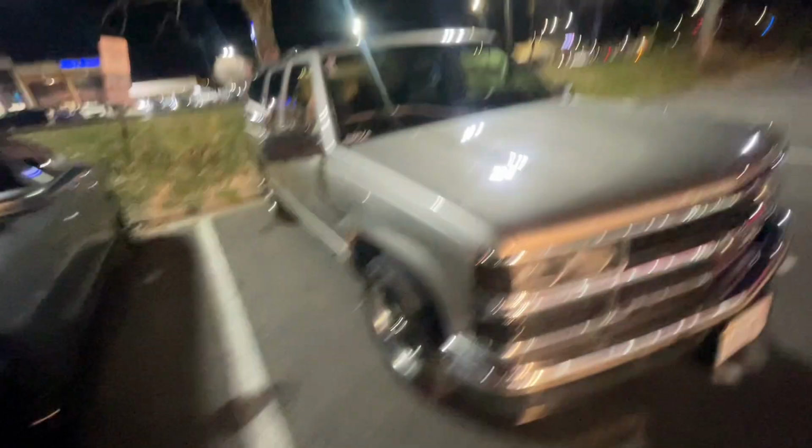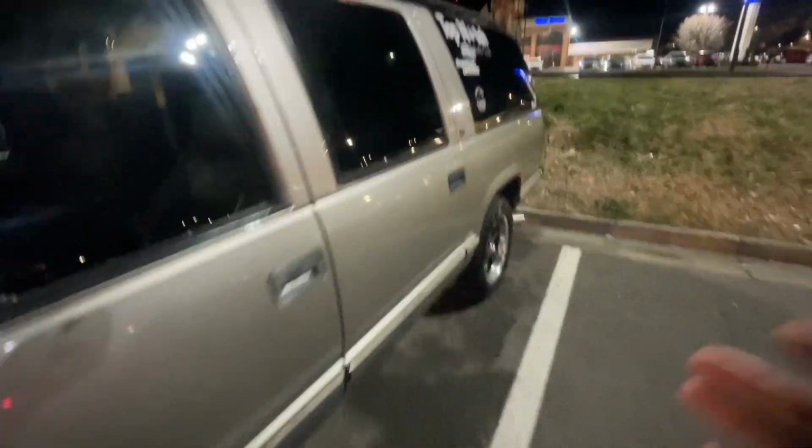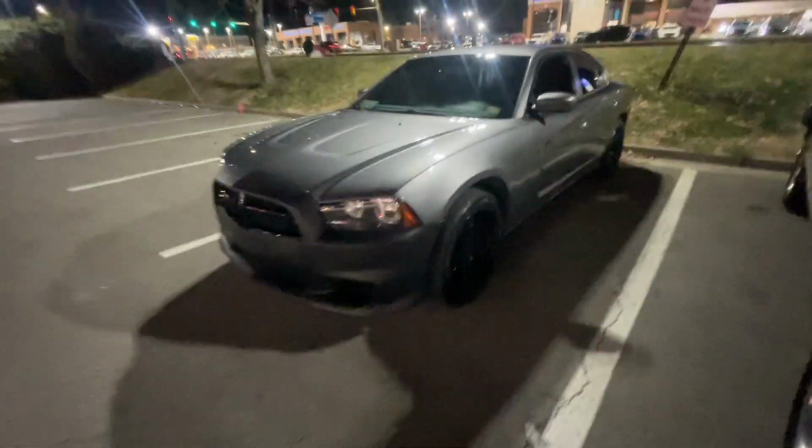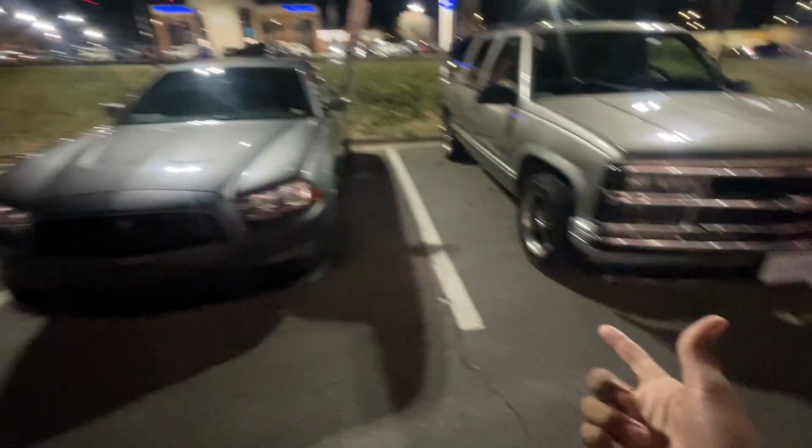And then we got Xavier with his truck. See, look. I told y'all, Xavier's shit sounds good, bro. And he got Flowmasters on it. Xavier's shit sounds nice. I ain't even gonna fake it. Got the second gen right here. We probably about to shoot some Instagram reels.